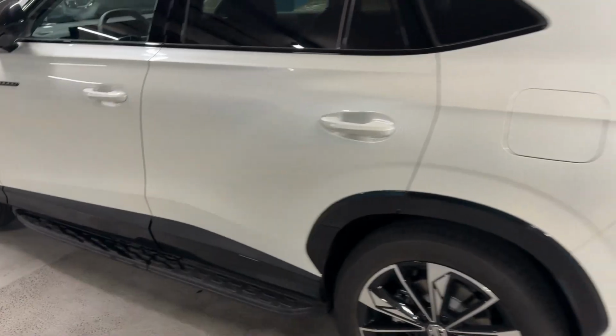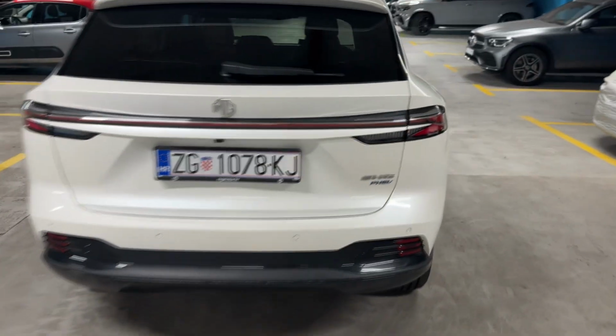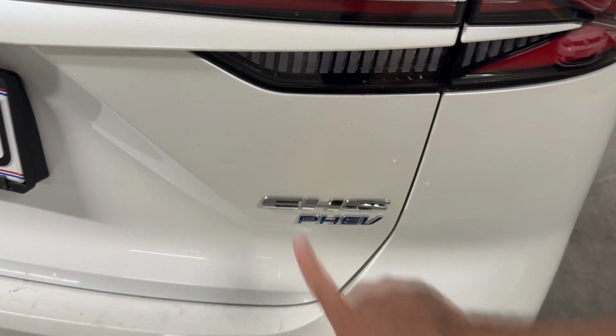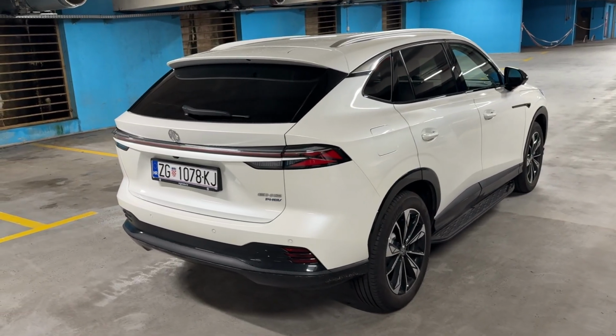And now we move on to the rear of the car. I'm a big fan of those taillights. And here you can see the MG EHS, so HS plug-in hybrid model, or EHS. And yeah, tell me in the comments how do you like the exterior design.